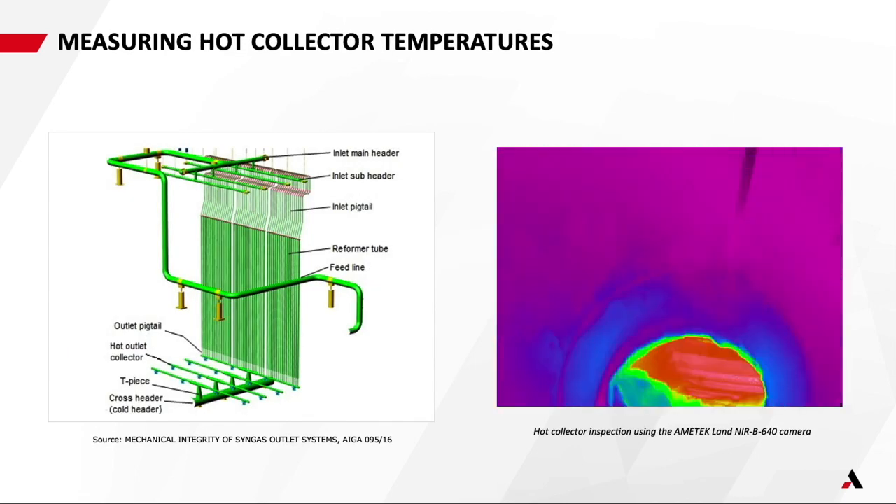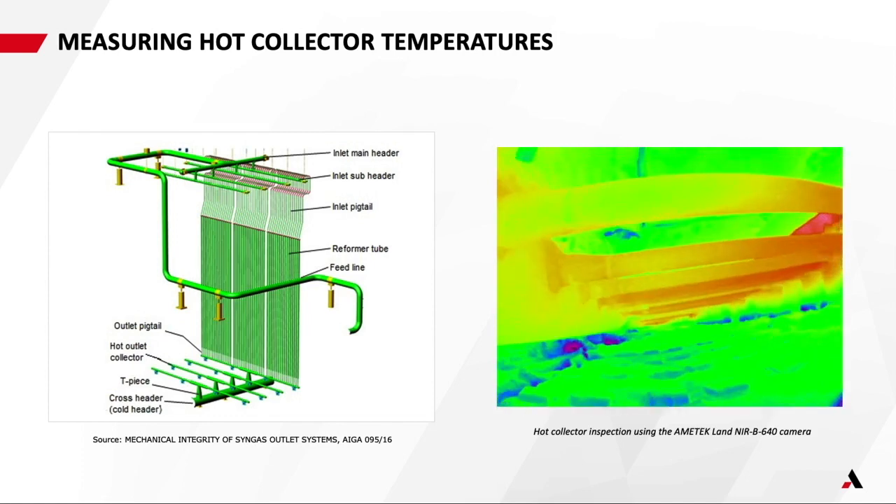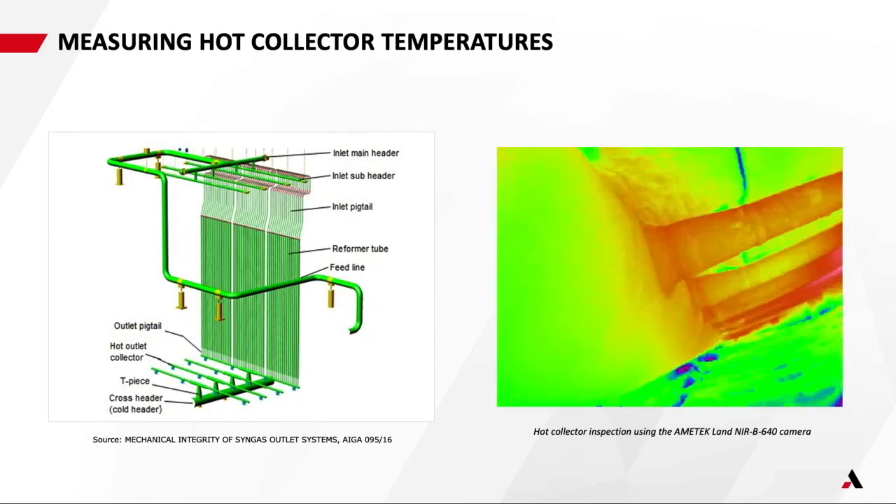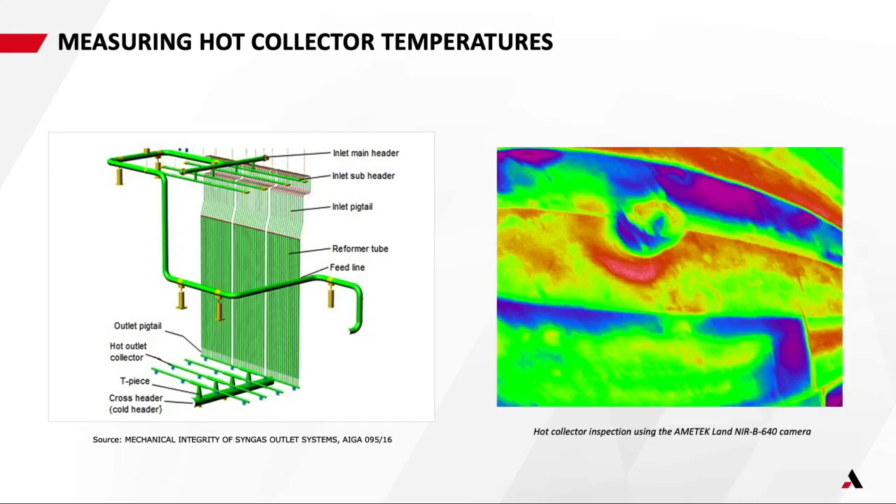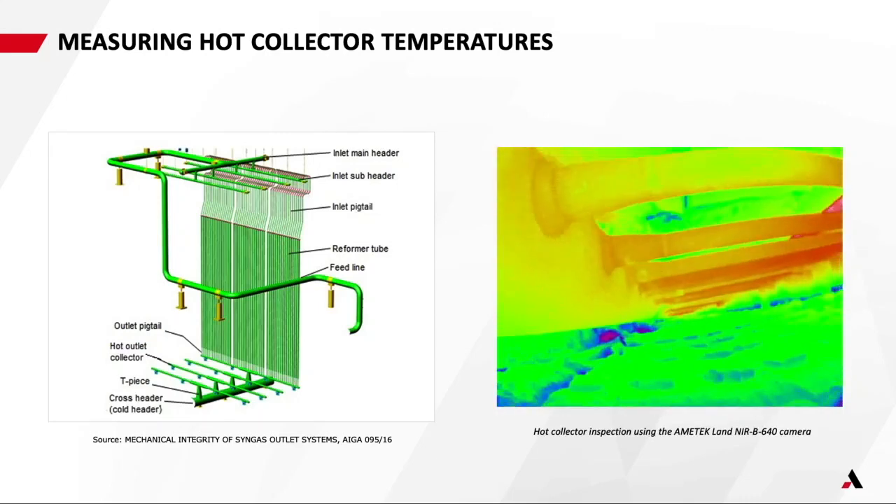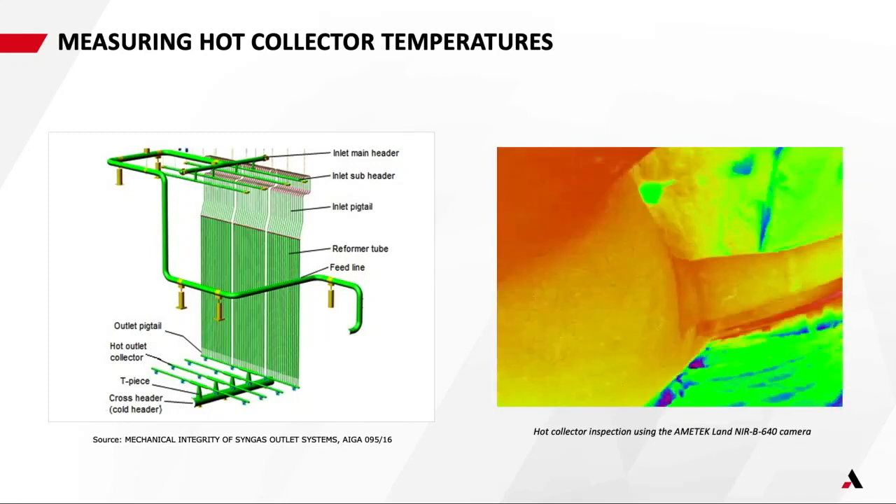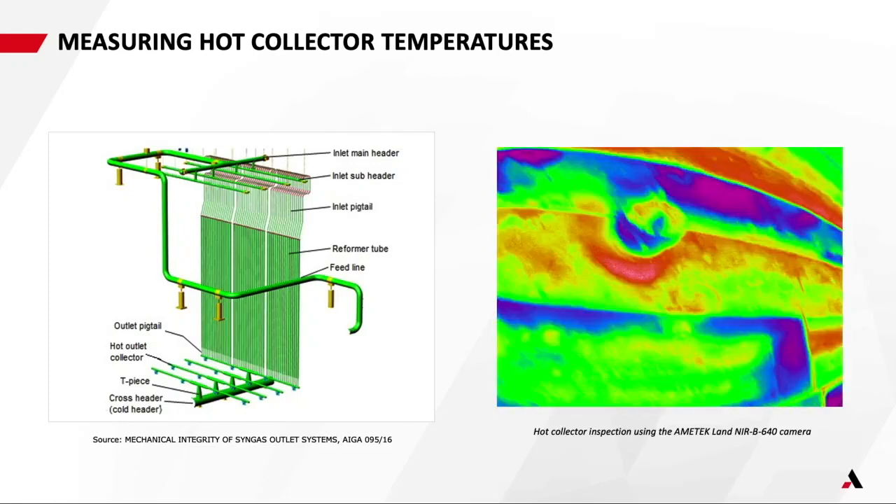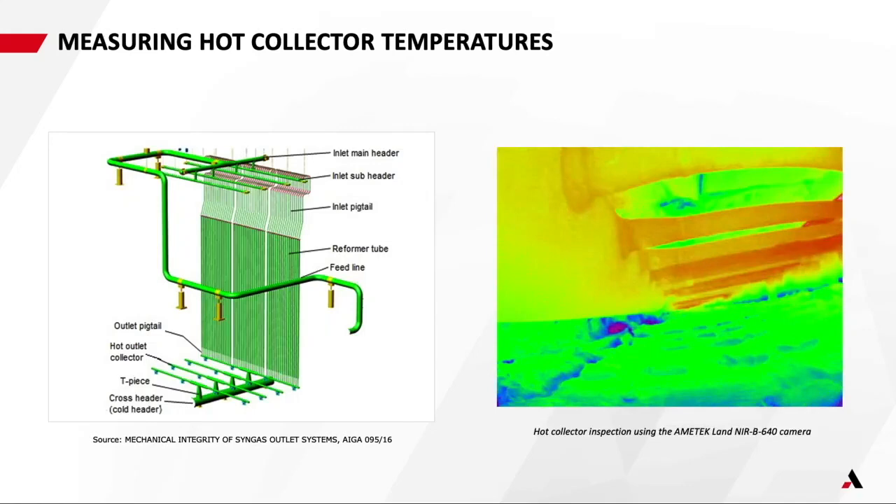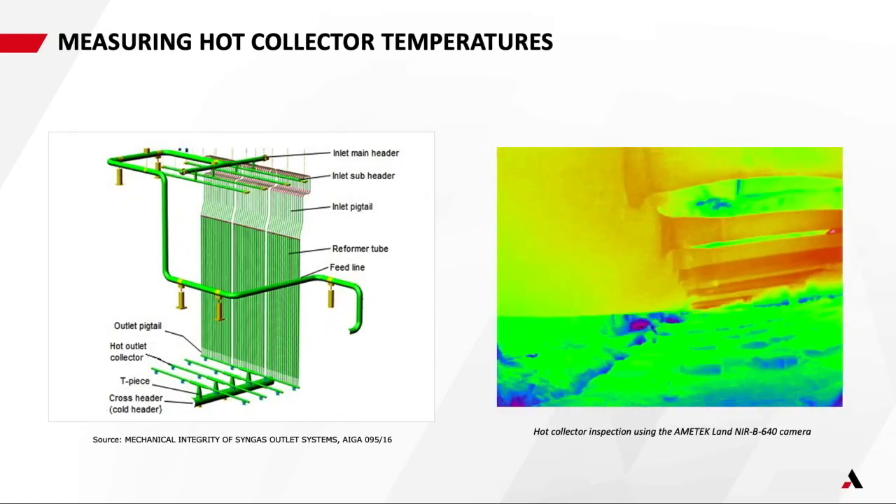On the hot collectors, you obviously can't use a camera which is outside the furnace to do this. So what we've done with our borescope system is put our camera on the end of a borescope, which goes into the furnace, and it can measure the temperatures of those tubes or manifold systems which are inside the furnace. That's been an interesting development as well, that trend to monitor cold collectors and hot collectors, which we're very interested in.